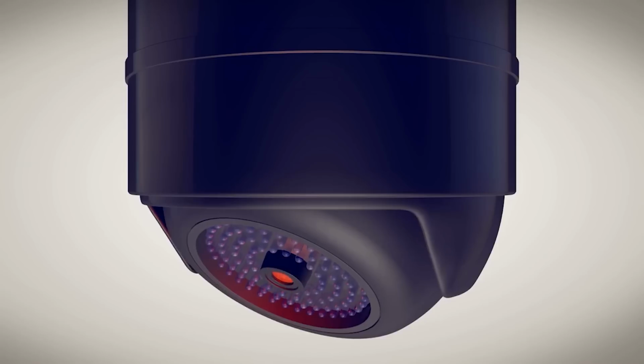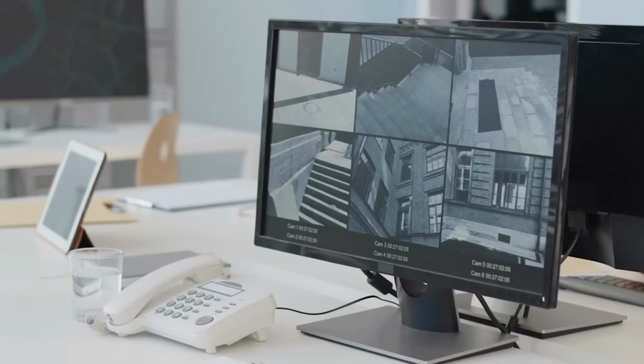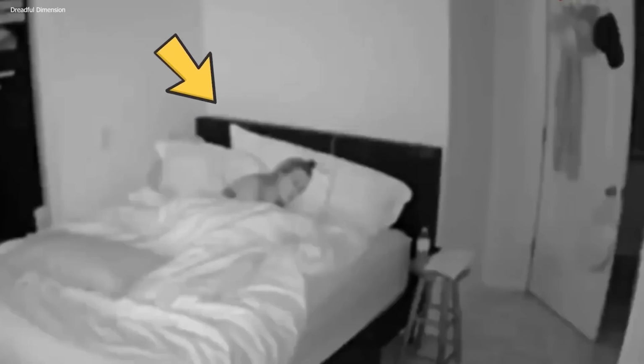Mysterious Room. The camera captured something spooky and mysterious. It was a very unnatural and unreal scene. On a dark night, a woman was sleeping on her bed. The woman was in a blanket. She was the only one at home.